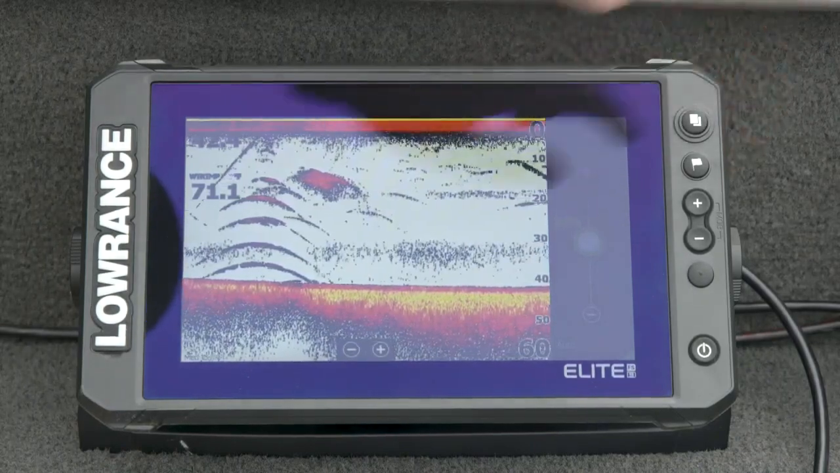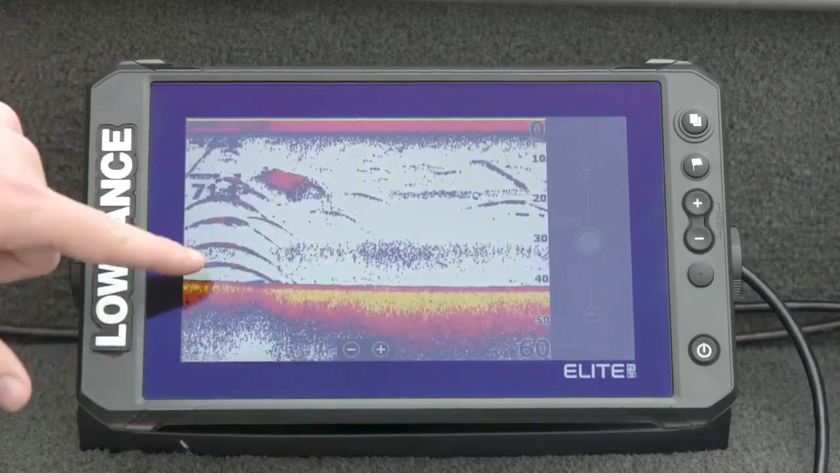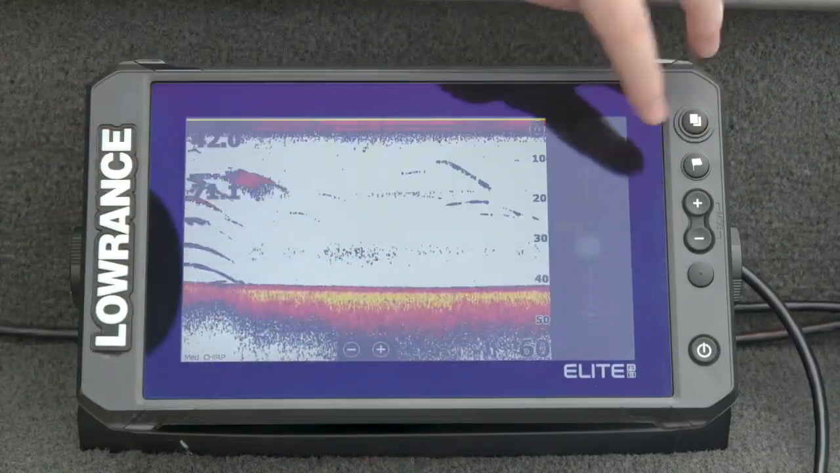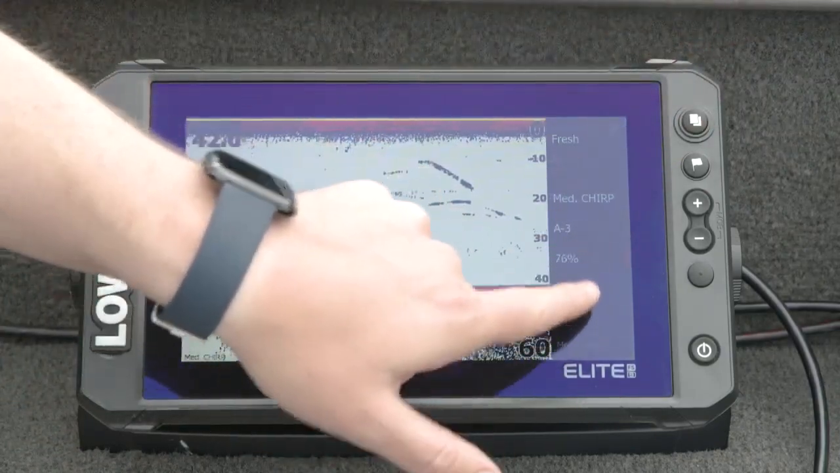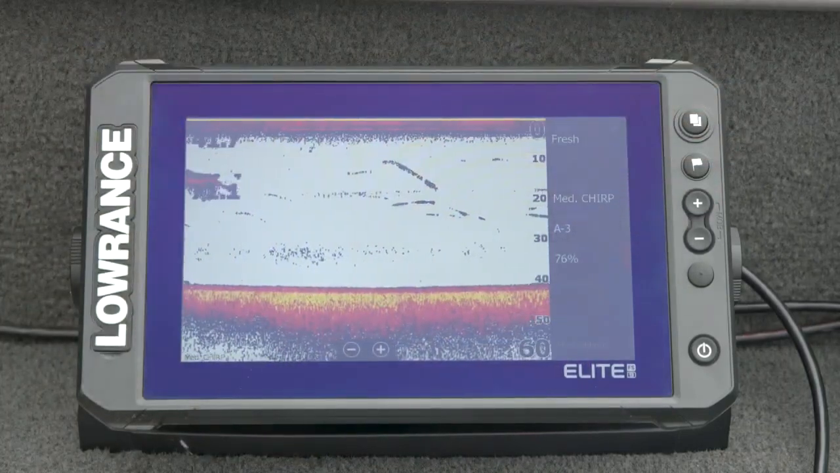If I put it back up to just plain old auto, you can see that thermocline come in a little bit more. See the fish arches get a little bit more connected. The bottom comes in a little bit better. Same color line and same advanced menus as well. So all of this is completely identical to HDS Live.